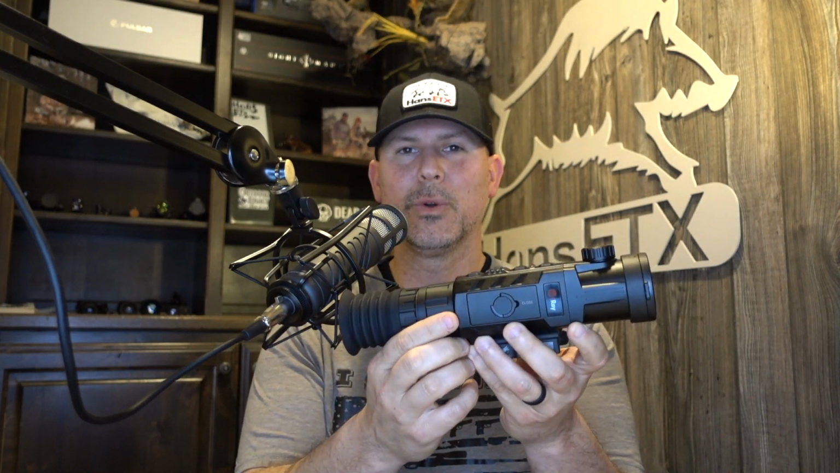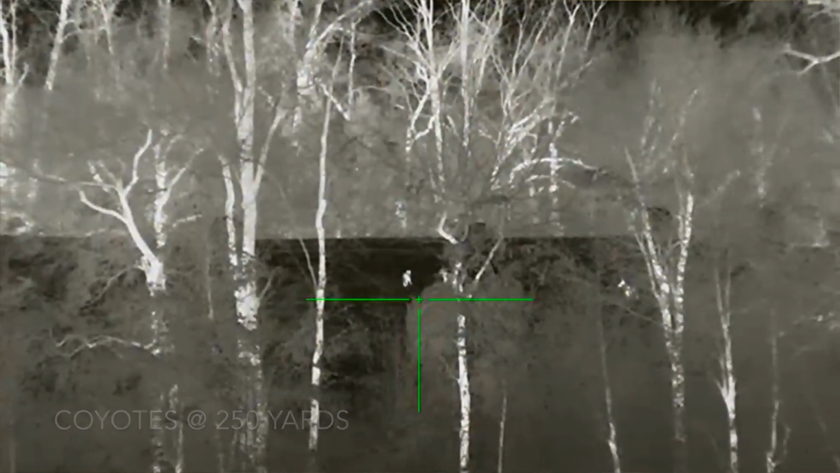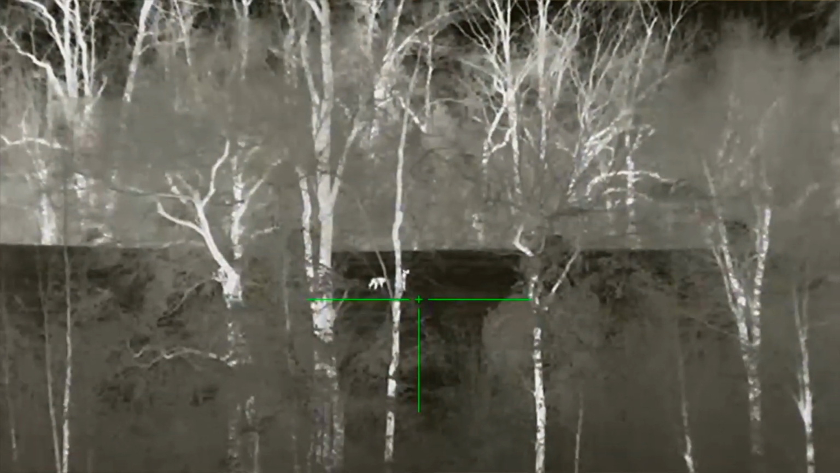So this is the brand new Rico MK1 640. 640 stands for the resolution, 640 resolution. So let's get right into the specs. I'm also going to be showing a ton of video while I'm doing this, and also showing the yardage. So this is a 640 by 480 thermal core resolution. It's 12 micron. It's got a 50 hertz refresh rate.